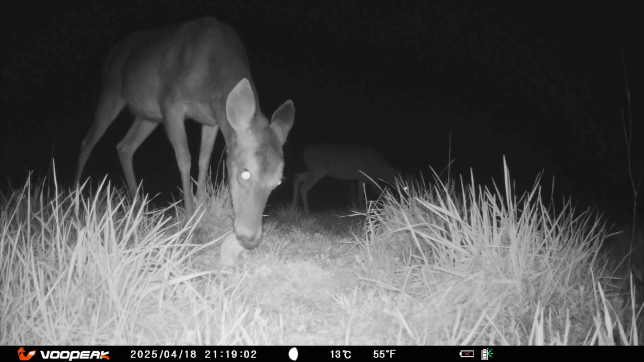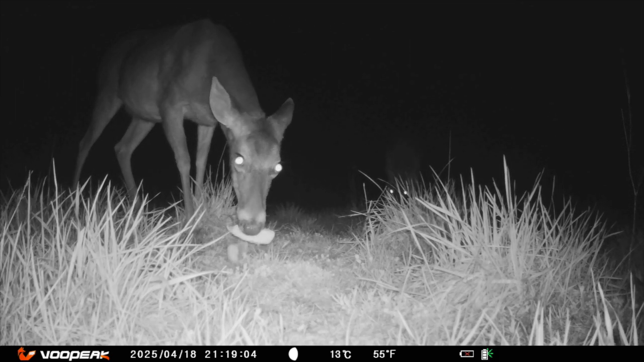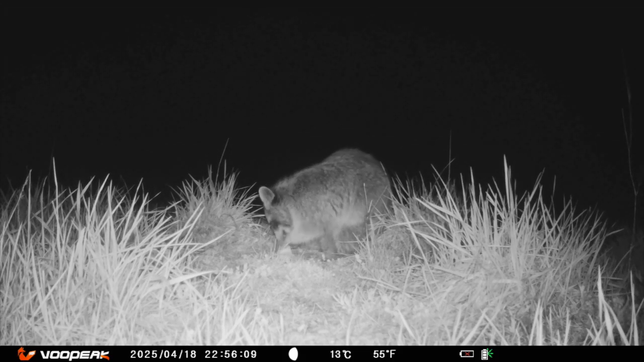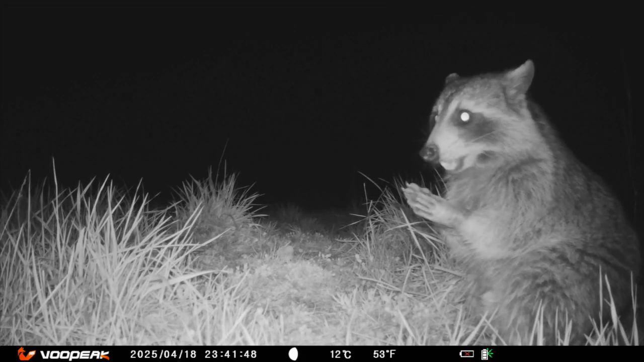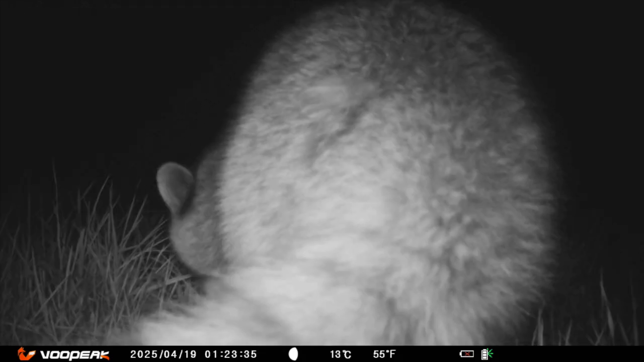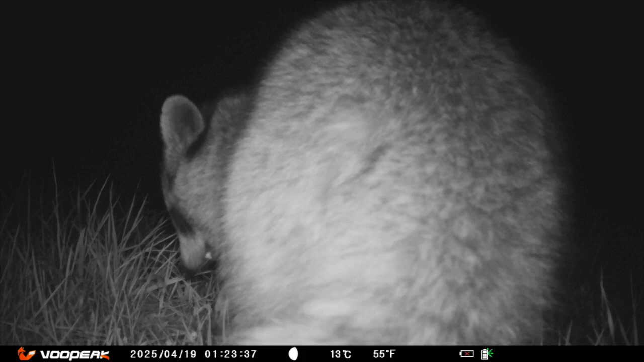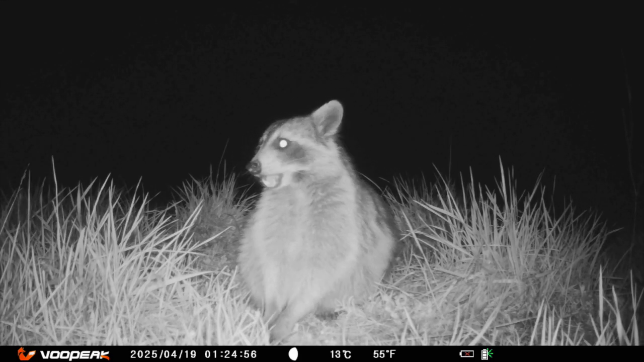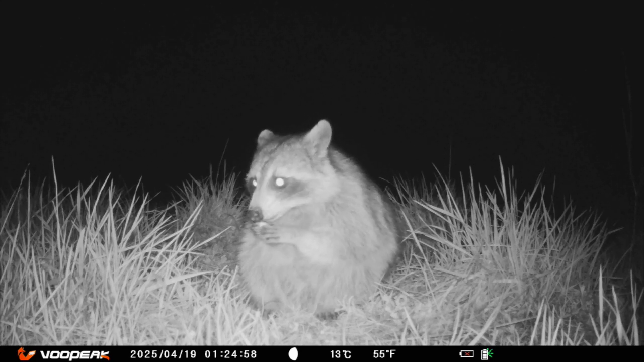The deer is enjoying some more bread, as is the raccoon. It's taking a lot of chewing to get that eaten. Hey, I think the possum's even enjoying some bread. A fuzzy back view. This raccoon, also with a round belly, little ones must be on the way.